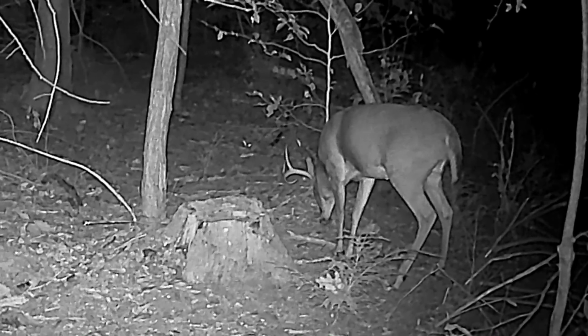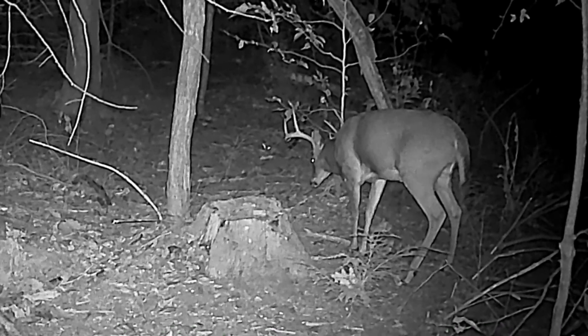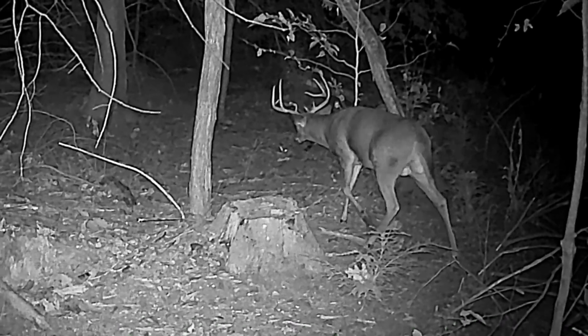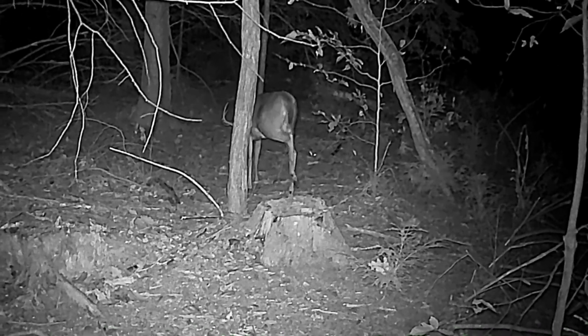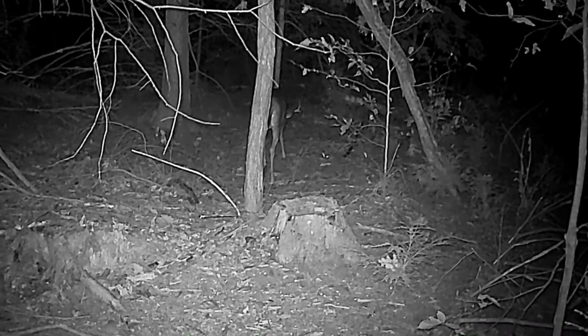It doesn't really matter what buck he is, but I do think that we've got probably 4 or 5 10-pointers on the property up back, and he's another great example, although a little bit smaller in body size than the previous one.